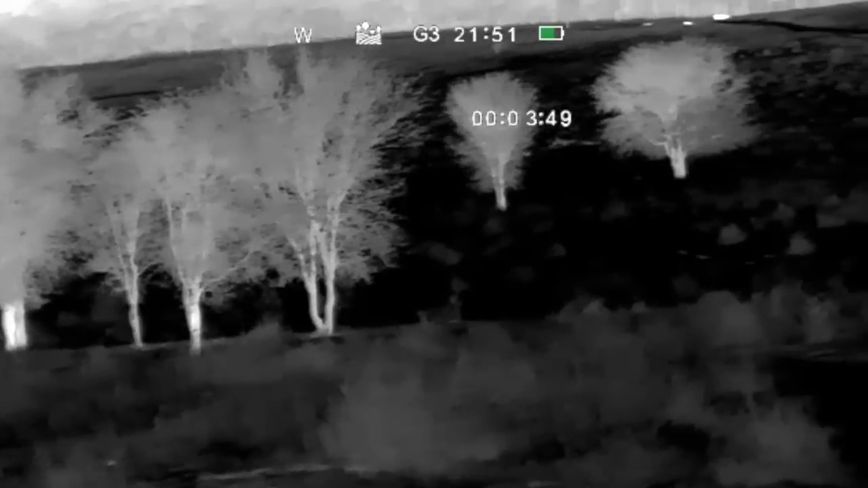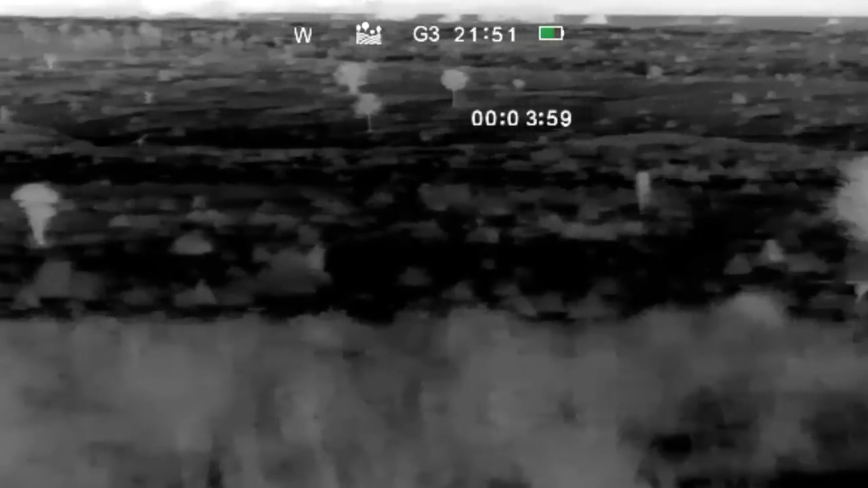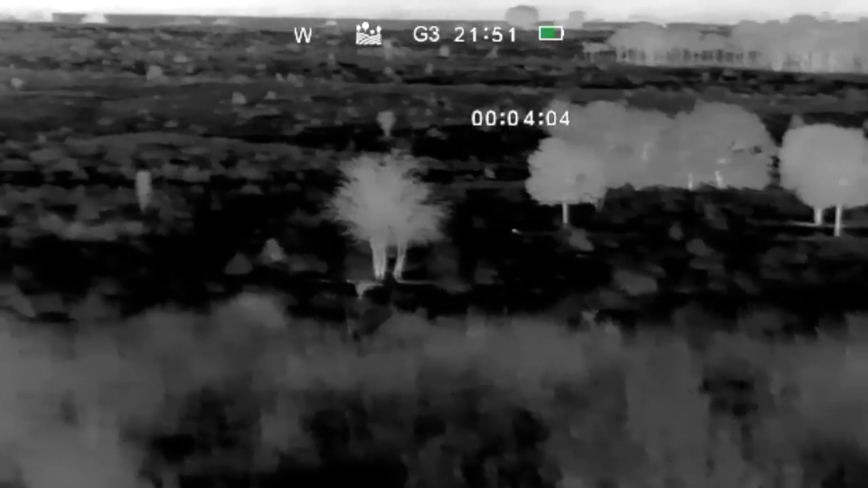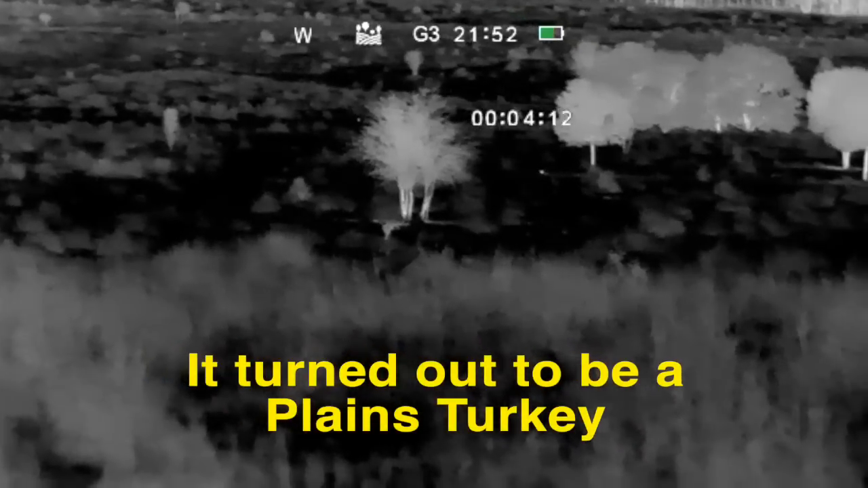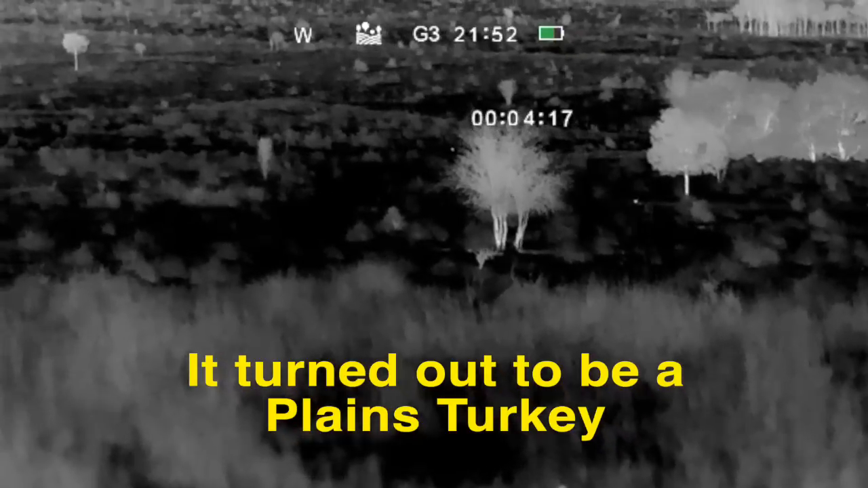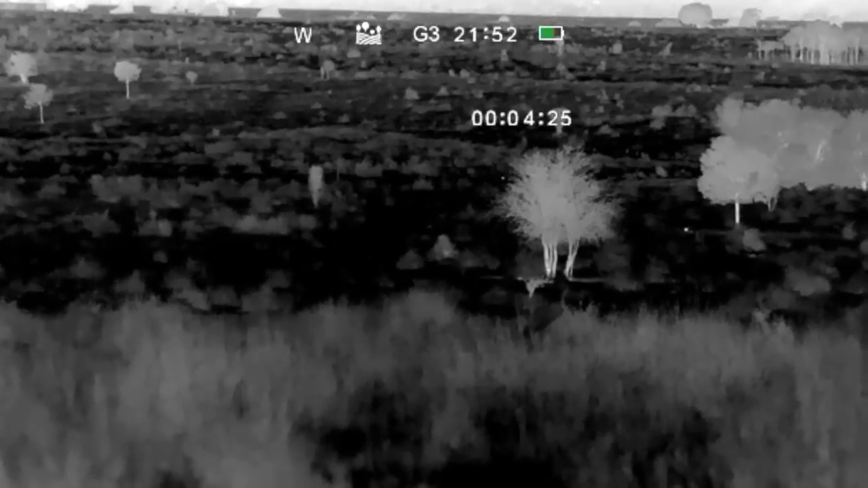But unfortunately, doesn't look like any piggies tonight. Unless they're down the dam. I slashed all around the dam there this afternoon. So whether they're mucking around, not sure what that is. Doesn't seem to have moved. Might be another hare down there at the edge of the dam.